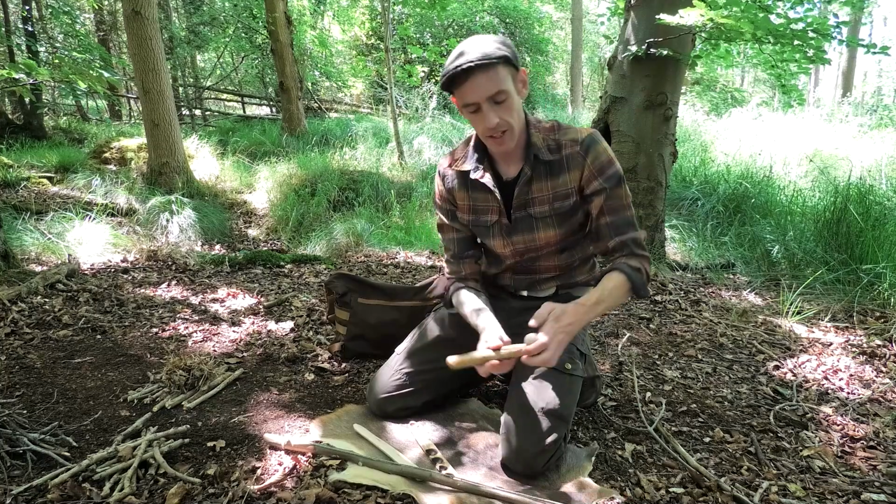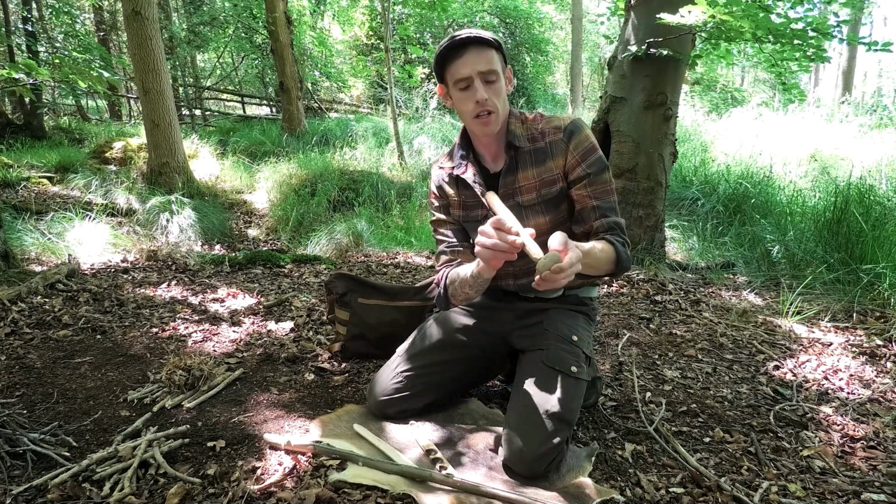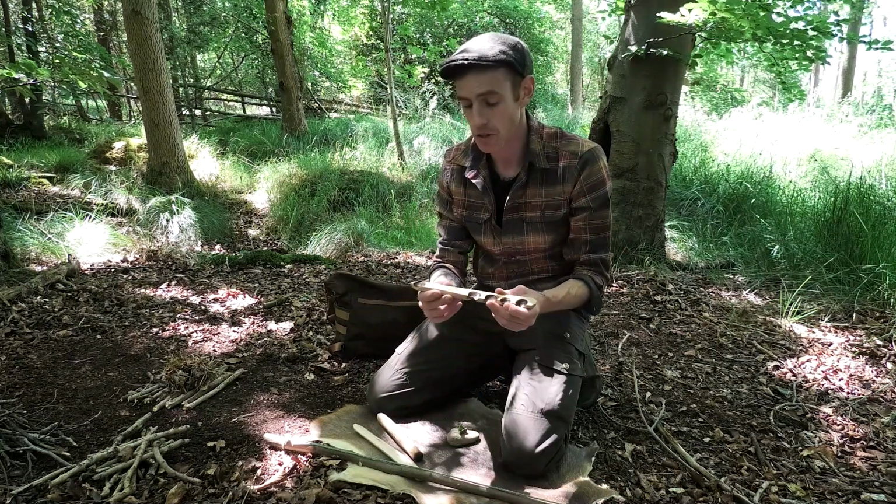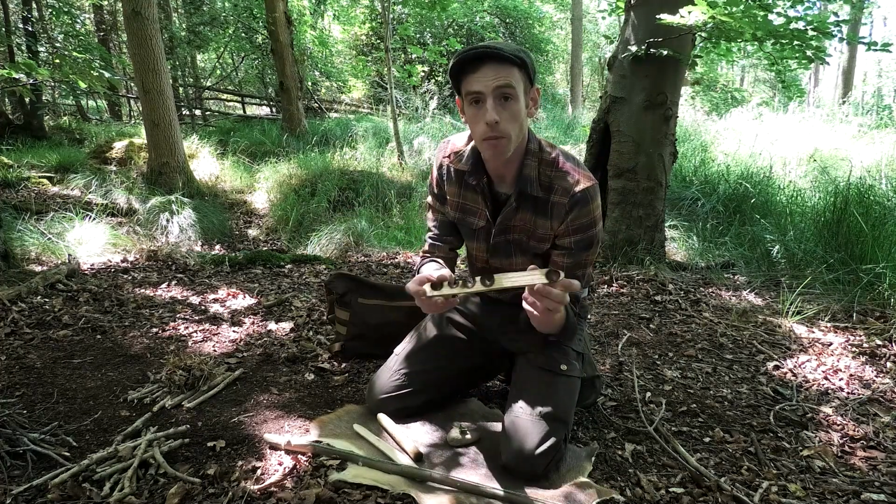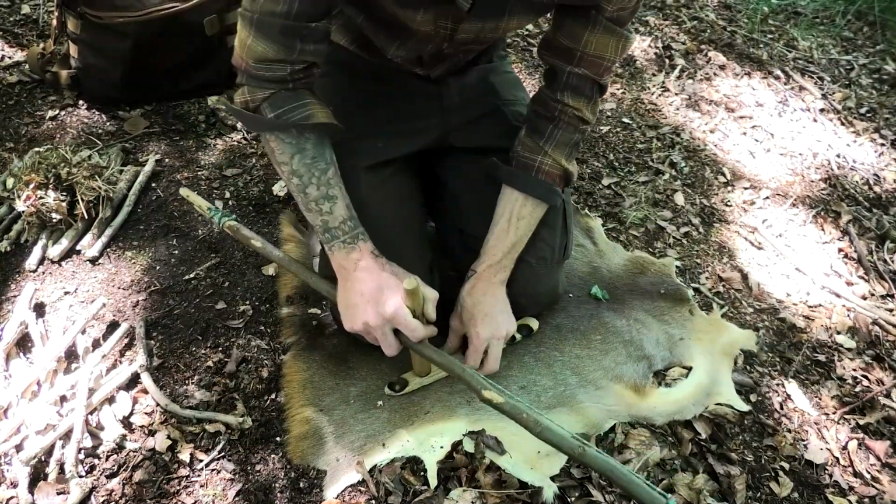And that is where that sits on the smallest side of the spindle to reduce friction again, and obviously you want the most friction on the side that you're bearing into. To create these holes is simply a case of using a knife to twist in, which I might have to show you. Right, so I've just started that other hole there.